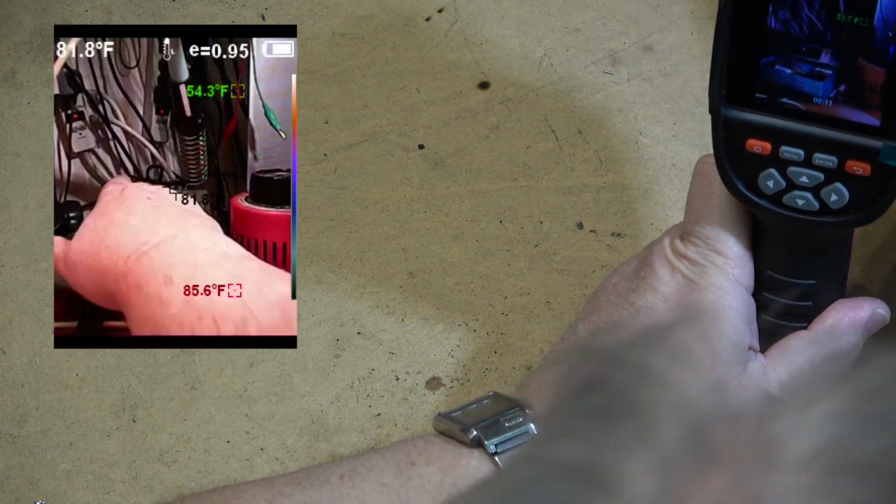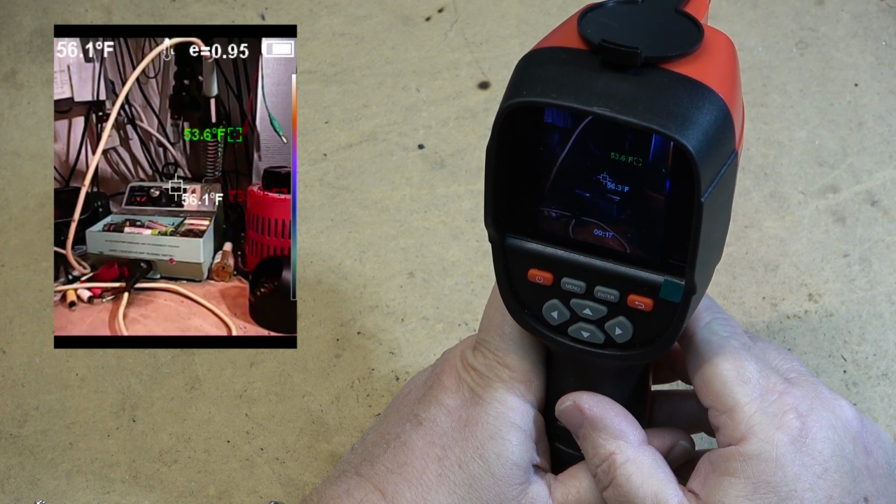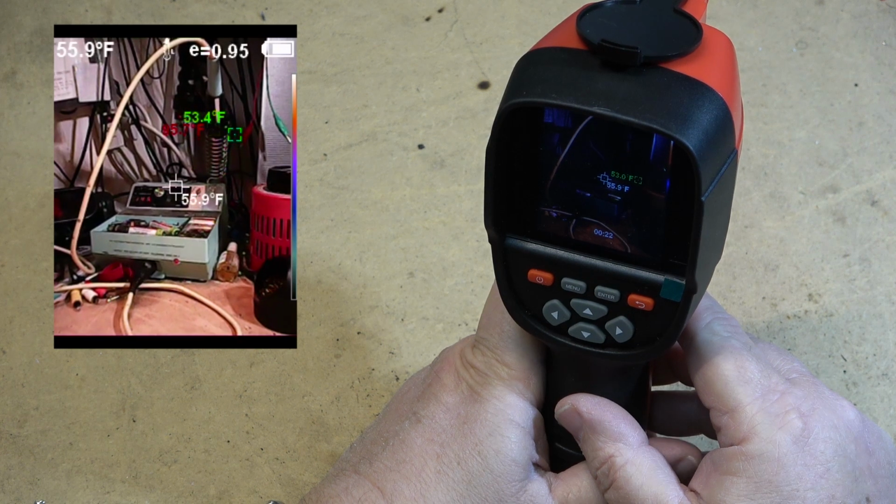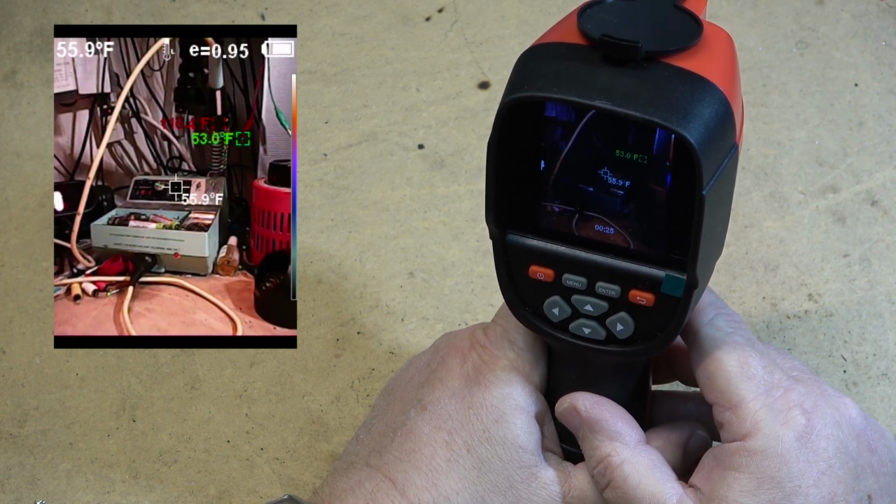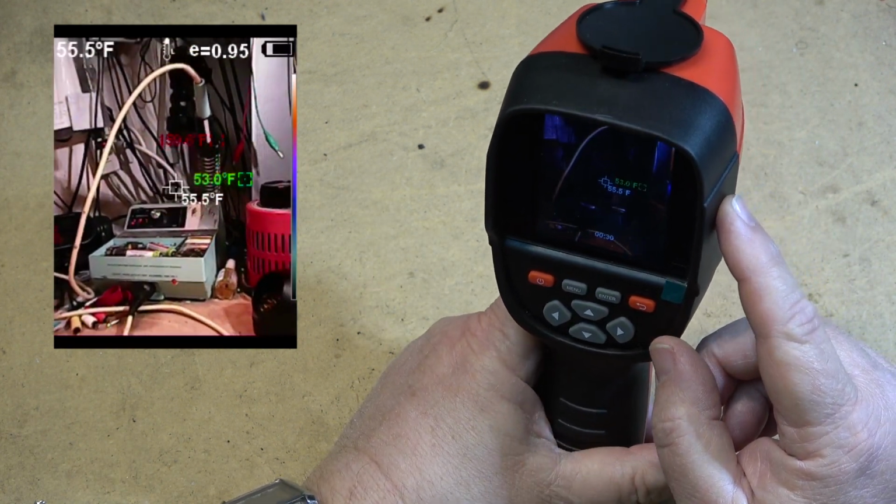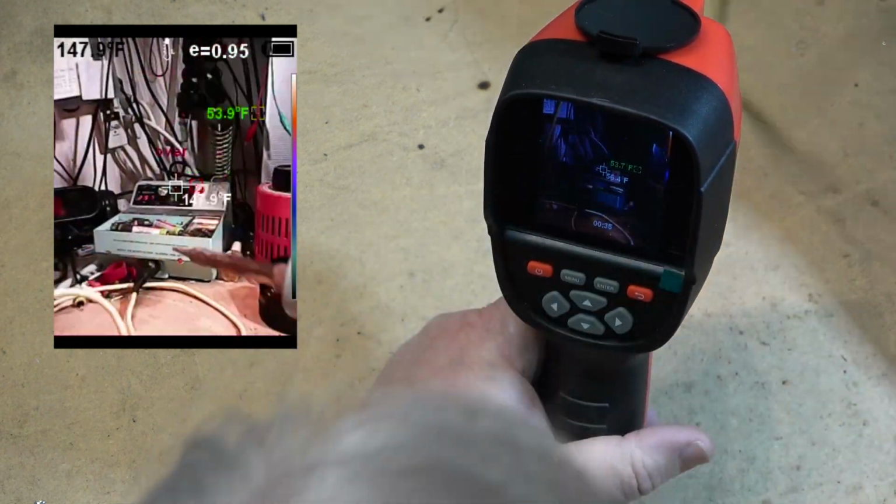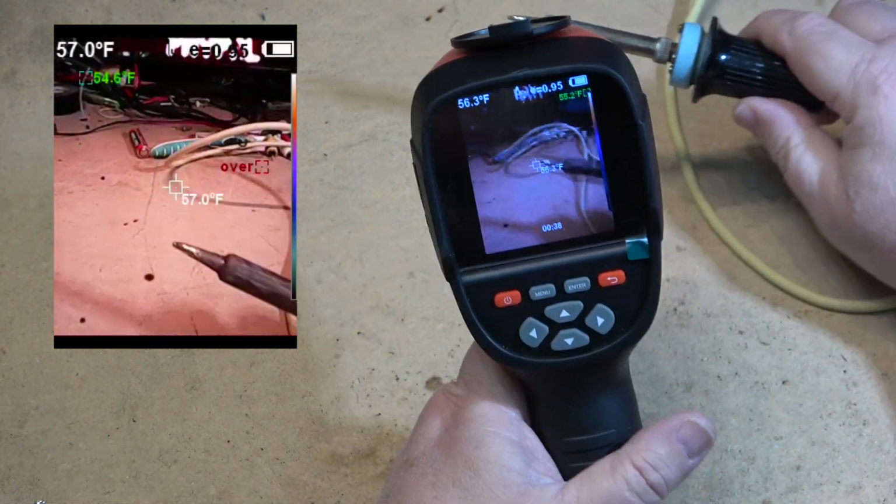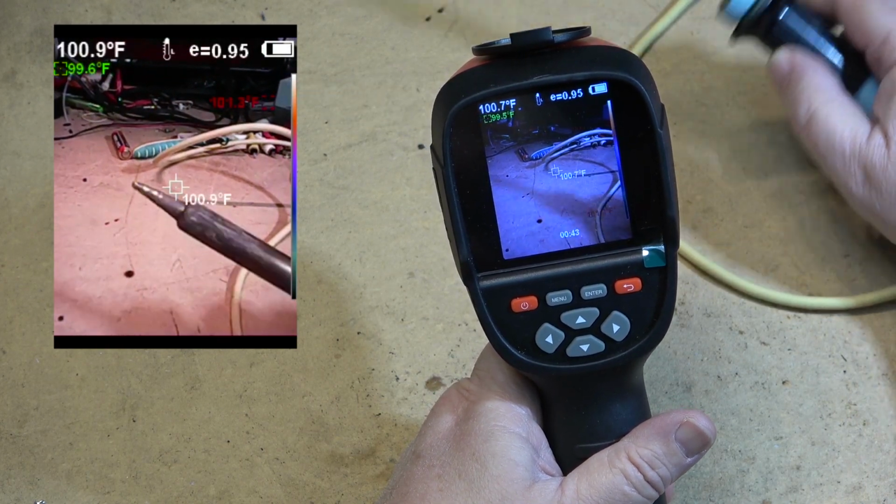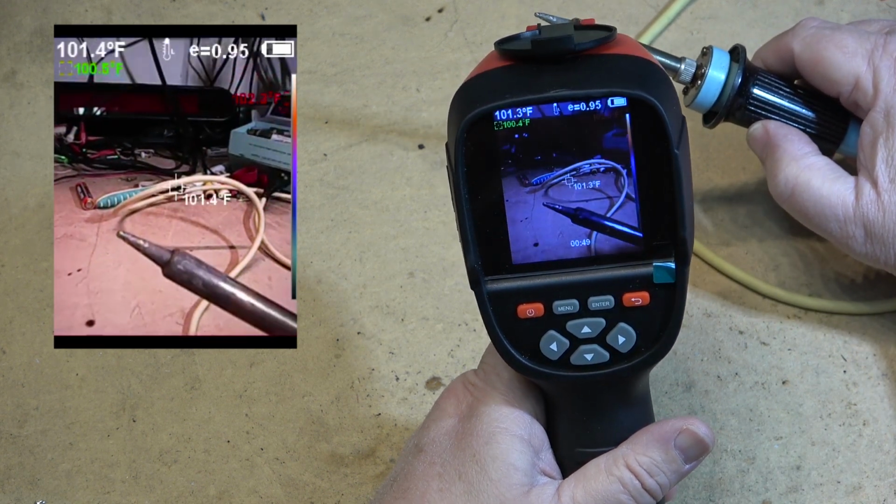Okay, so now it should be recording what I'm looking at here and superimposing the temperature of different devices. If I turn on the soldering iron, for example, that should start to get hot, and we'll see it start to glow, or at least see the temperature rising. Yeah, we can see the red. If we look at the red number up here, I'm recording this, so we'll be looking at the shots that I'm doing here. But we can see that the tip, even though it's displaying an actual image, you can see the temperature of the tip is getting hotter.